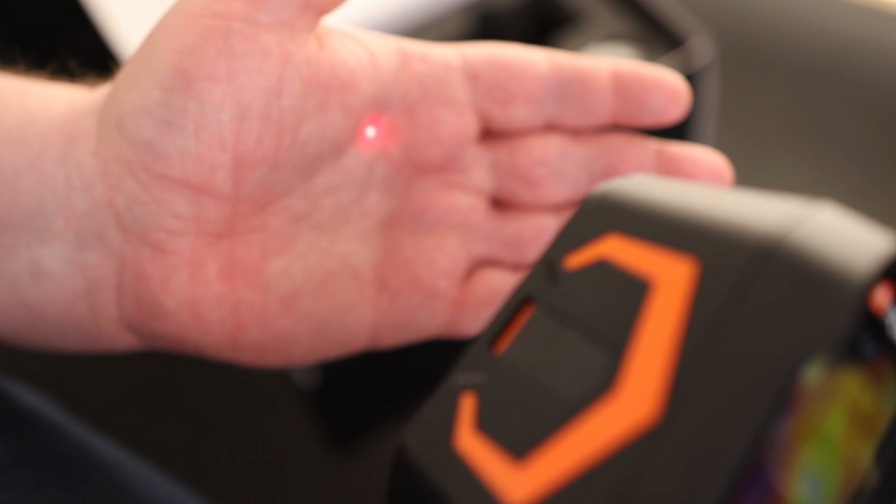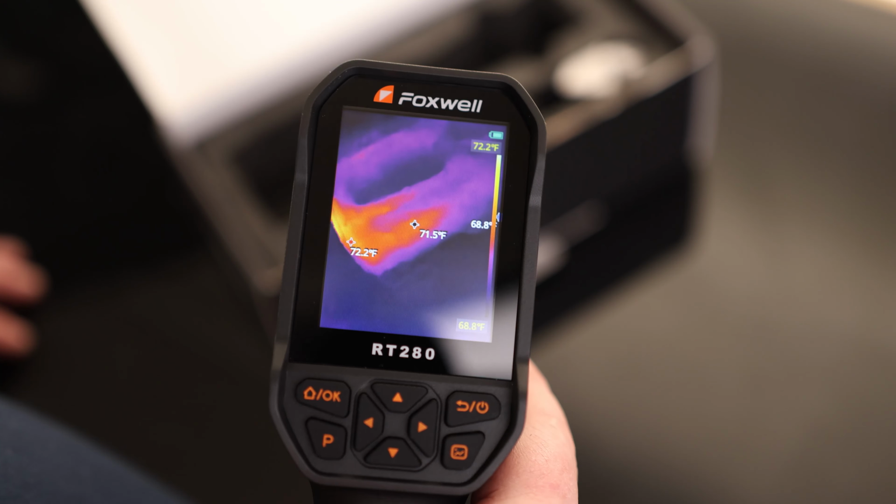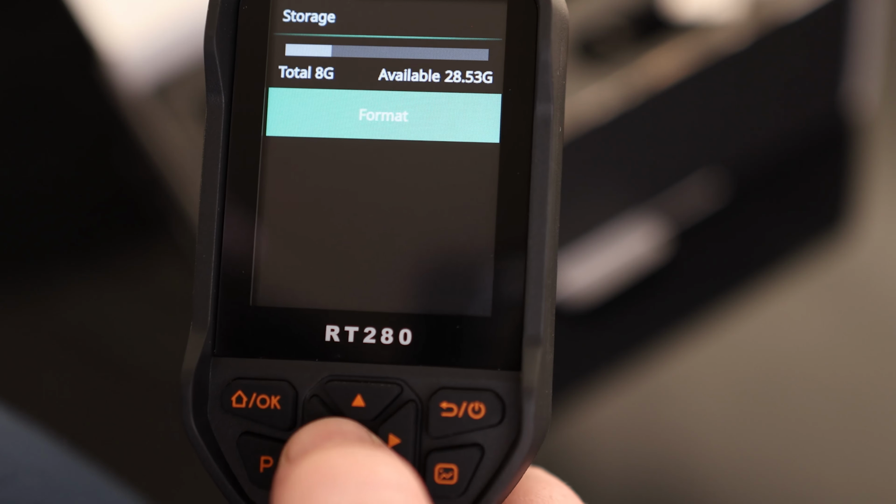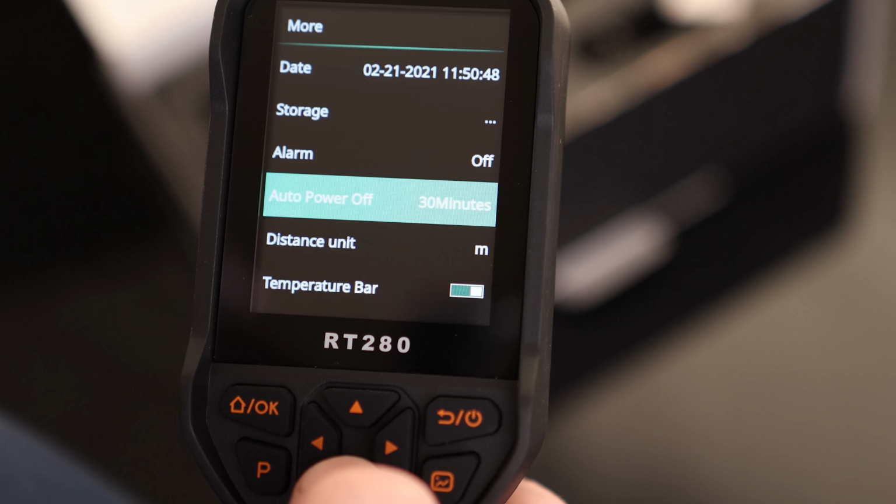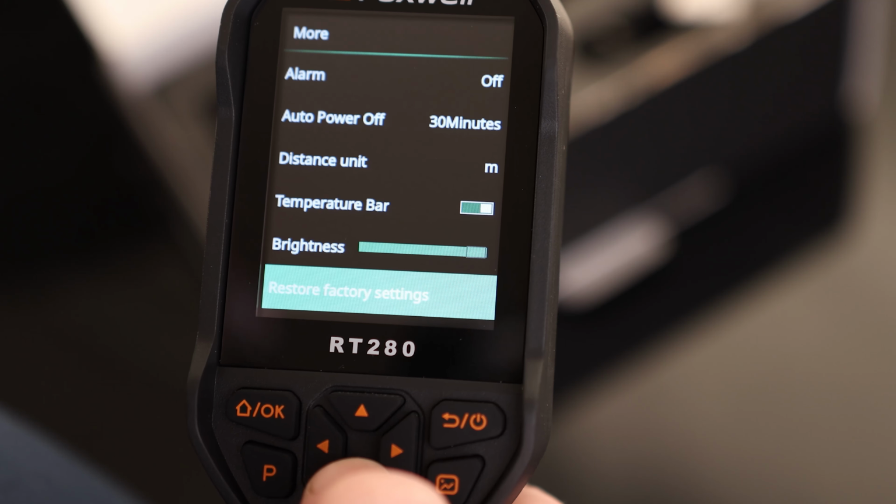Now if we hit P, we can turn that laser on and off right there with that custom setting. It's nice having that as an option. If we hit more, change the date, storage, there you go, so we can format the card there. Alarm, we can turn that on or off, auto power off, distance unit, temperature bar, brightness, and restore factory settings.